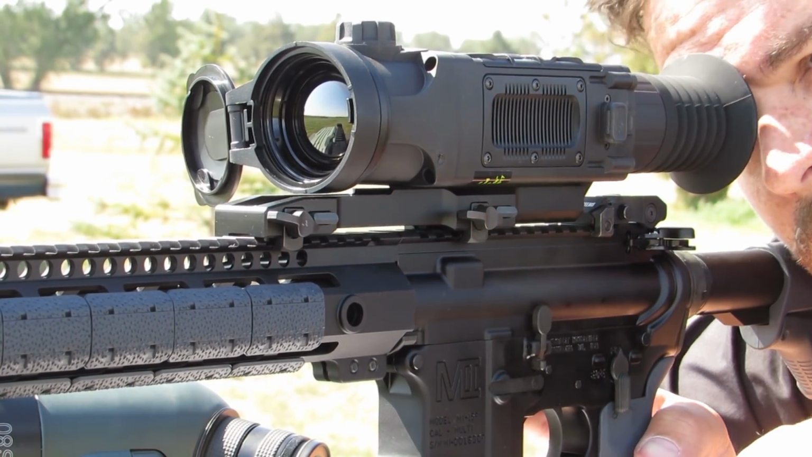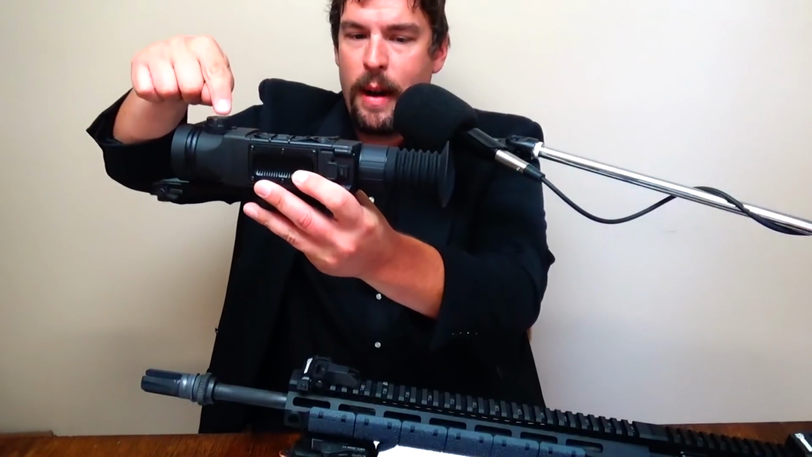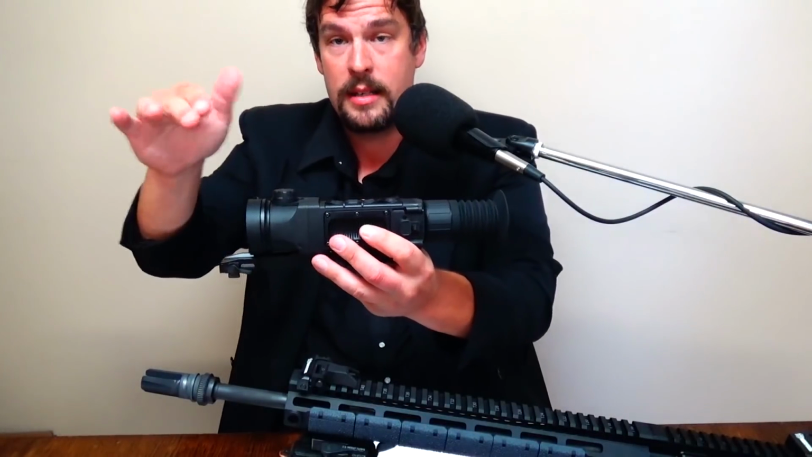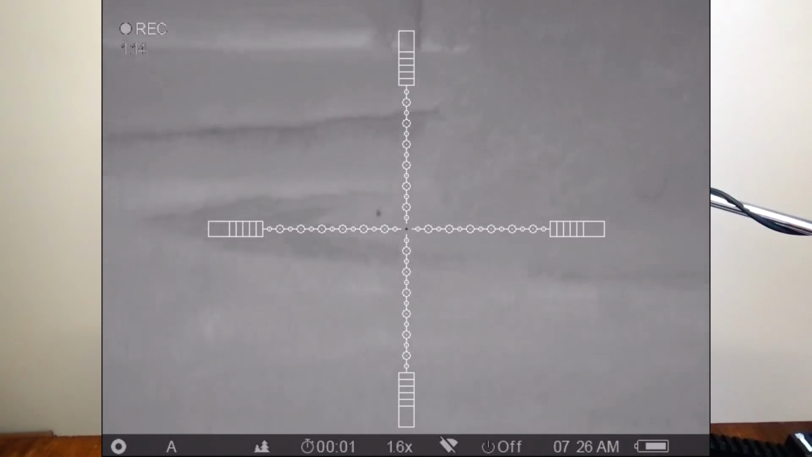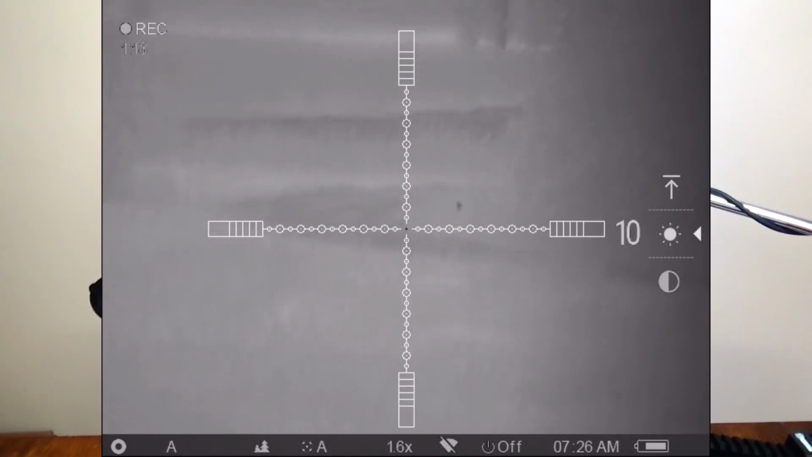It has really, really good image definition. Like I said before, they did a good job. There's a focus knob up on top here. This is a very important thing, and there's another focus in the back to get everything else in focus. But at distance, if it appears blurry, you gotta turn this and you gotta focus. But once you get zeroed in, it is incredibly good quality for an over-the-counter thermal like this that you can use in a rifle scope.